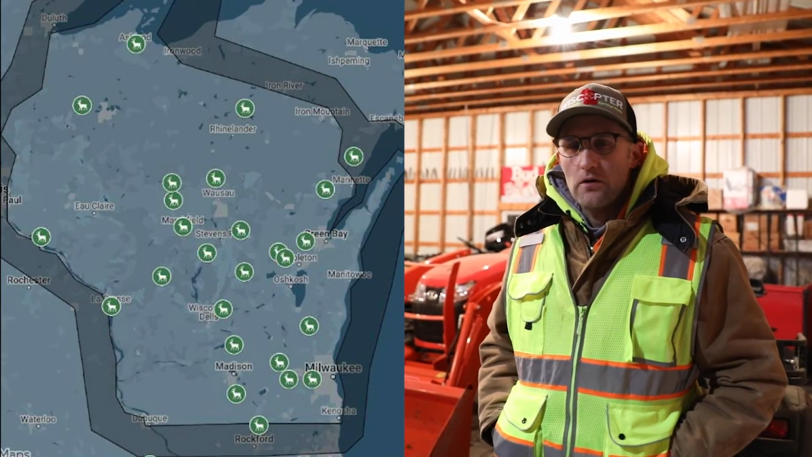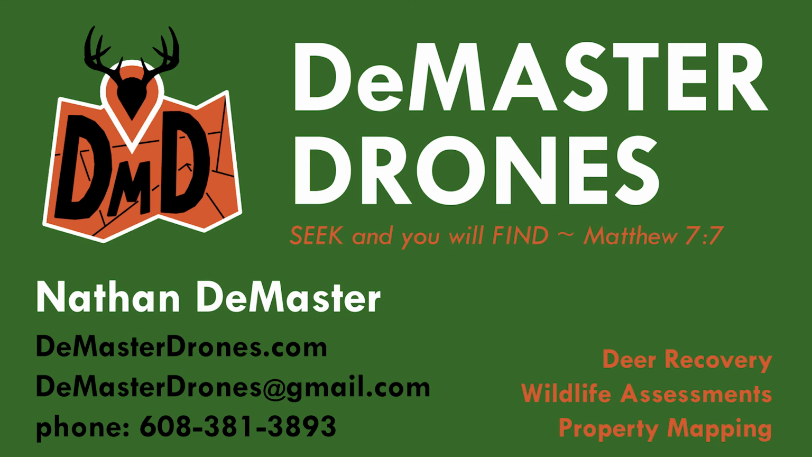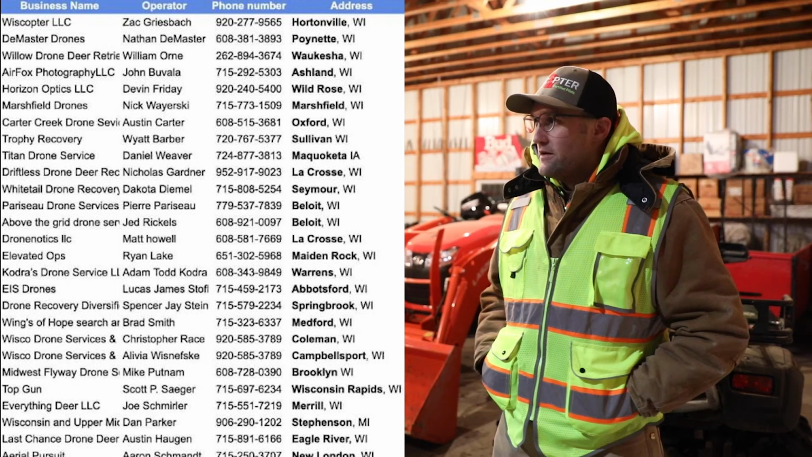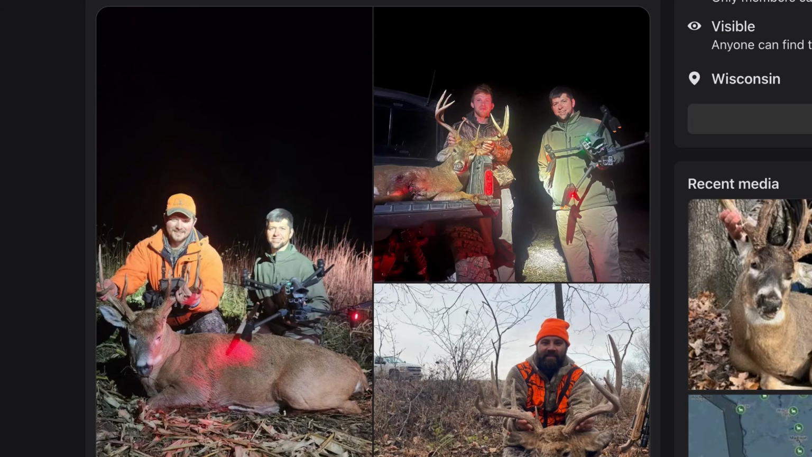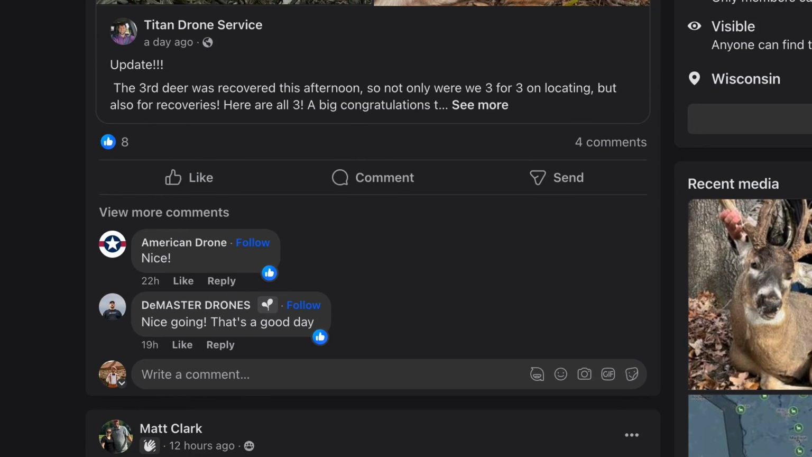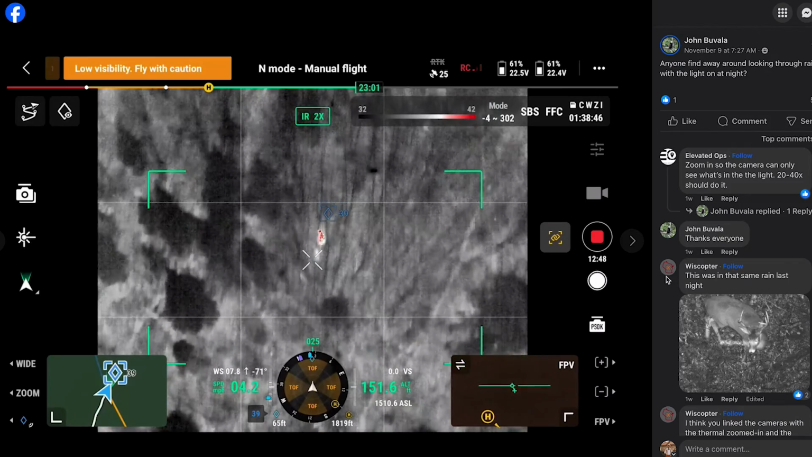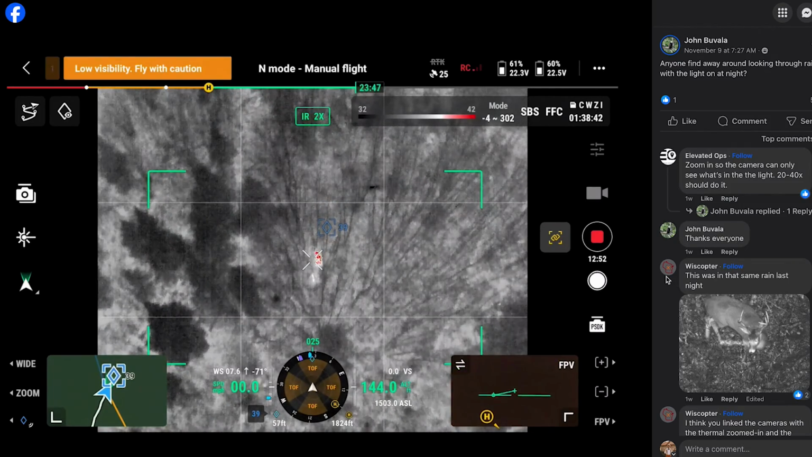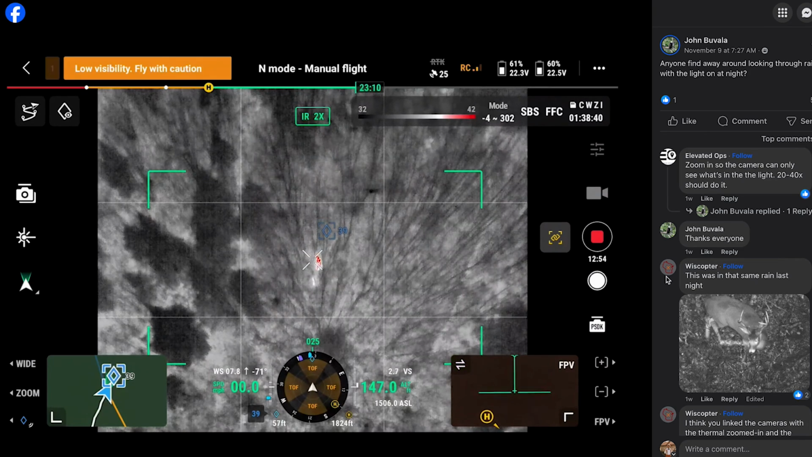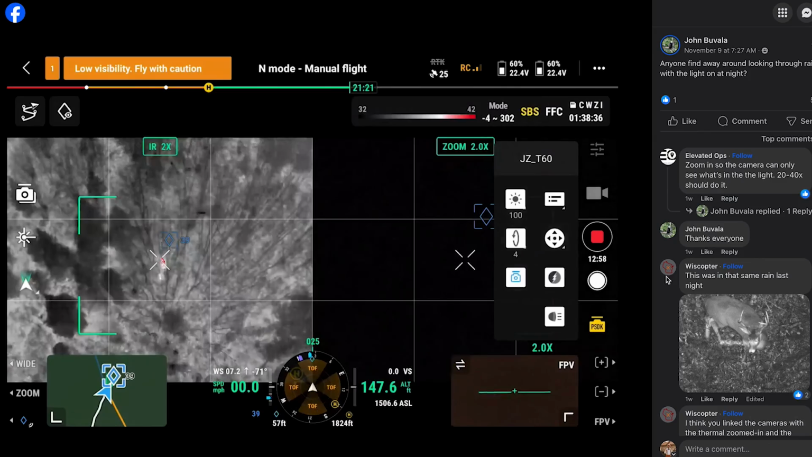We both are part of and manage and run the Wisconsin Deer Recovery Drone Operators Network, where we have 35 operators listed. So Nathan and I may not be in your area, but it's likely that we have a drone near you. Visit us on the Facebook page to get access to that list. If you're ever interested in the DNR enforcement guidelines, of course you can reach out to the DNR themselves and ask, but you can also join our group. We have them posted. We have a lot of fruitful discussion around how to best stay within the guidance while also providing hunters their service.